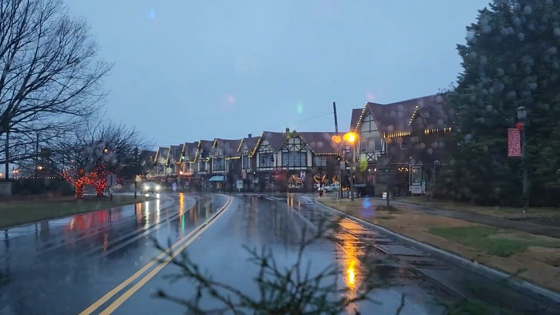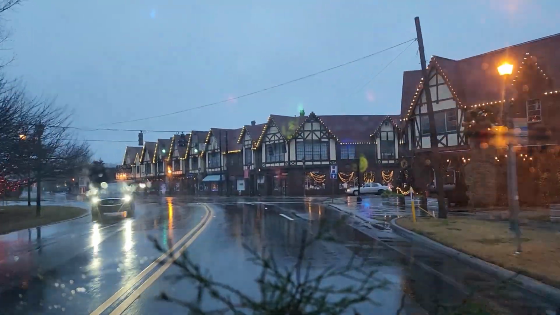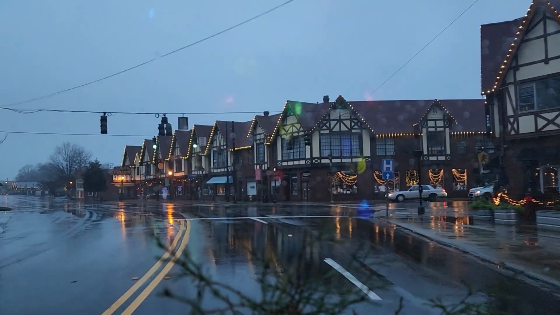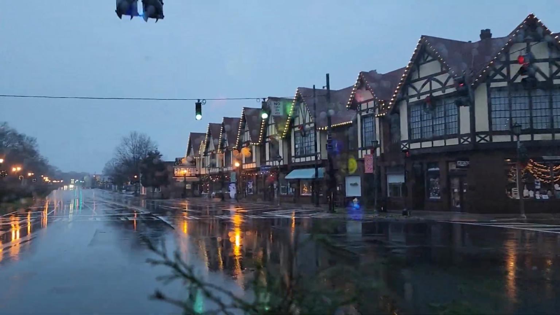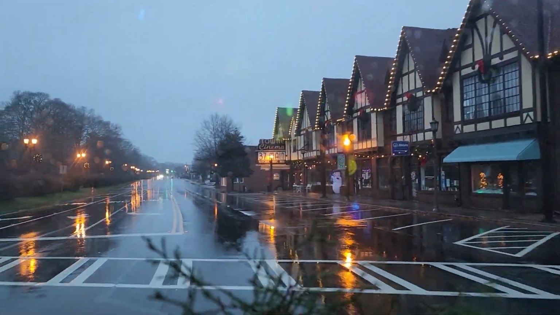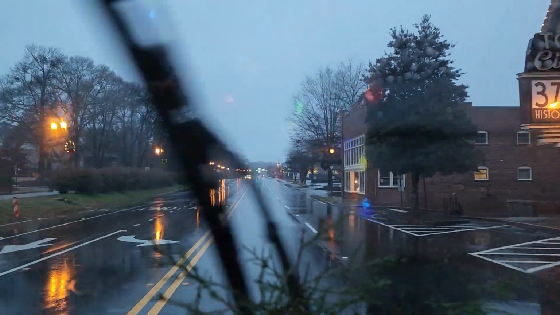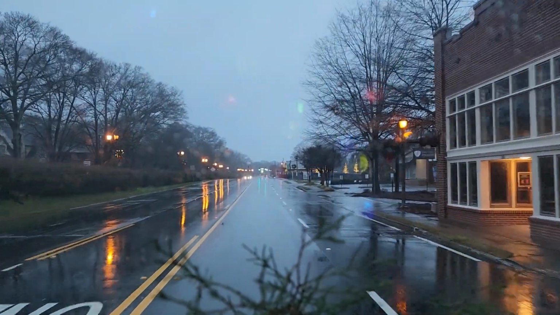Now this will take us right by the original Waffle House, now the Waffle House Museum. To the left would take us over to Belvedere, Columbia Mall, or what used to be Columbia Mall.